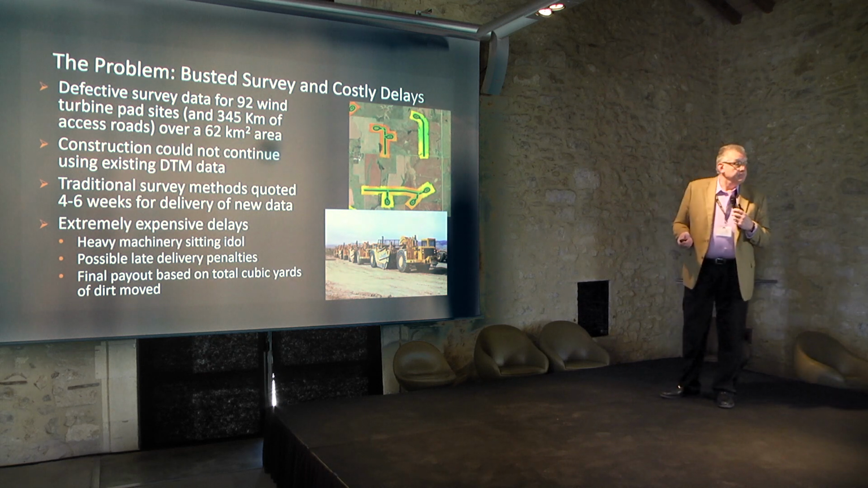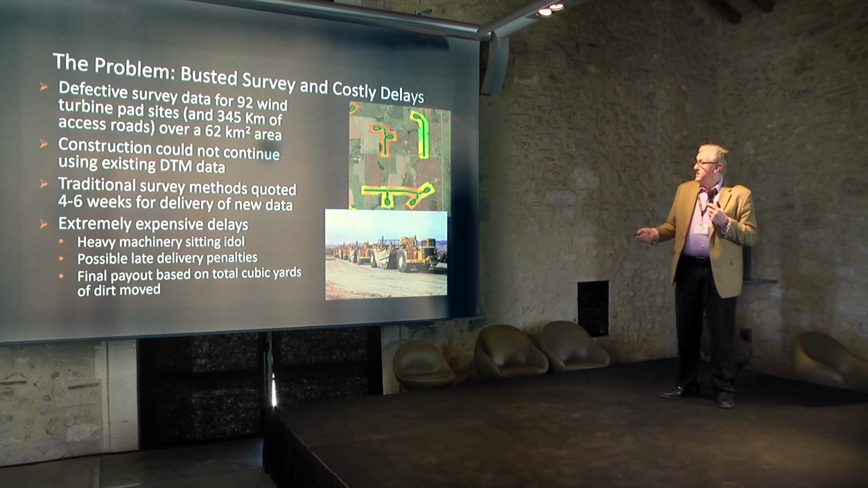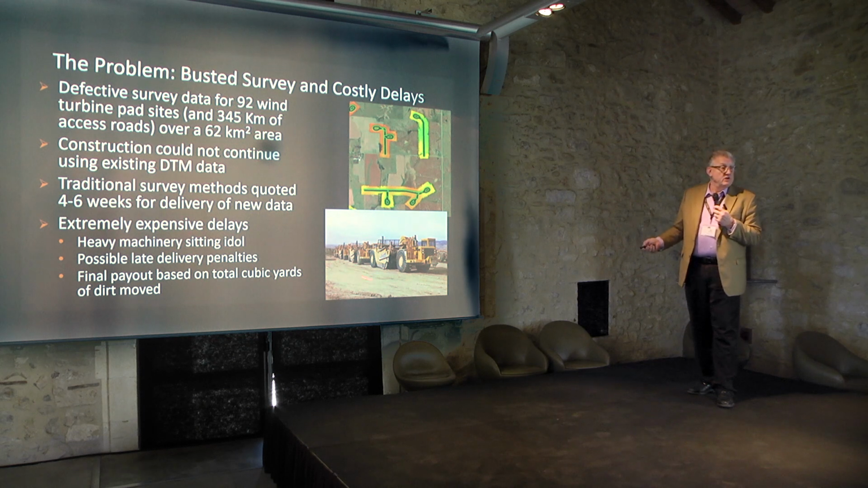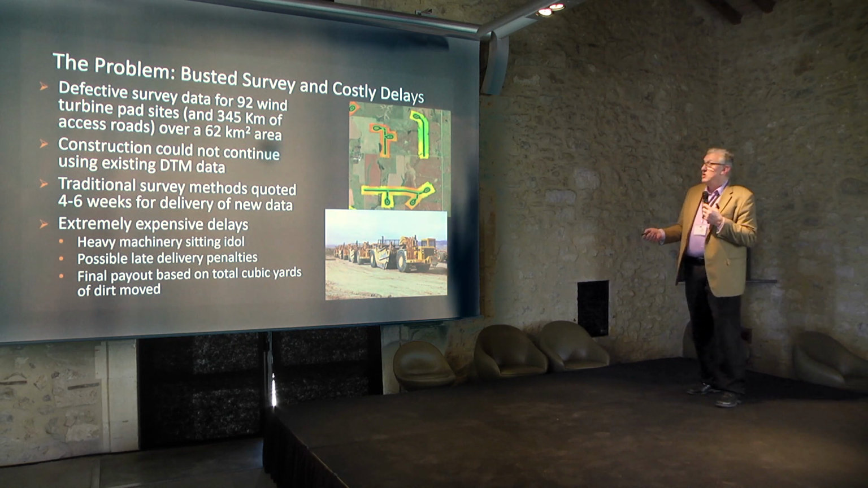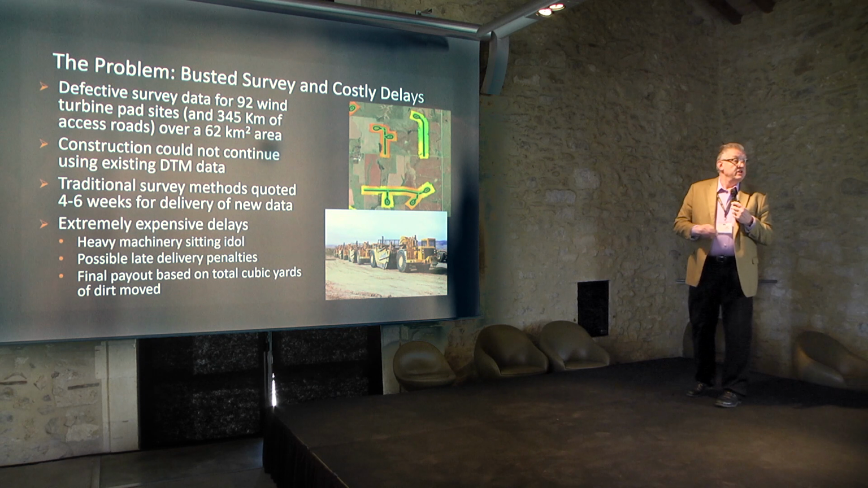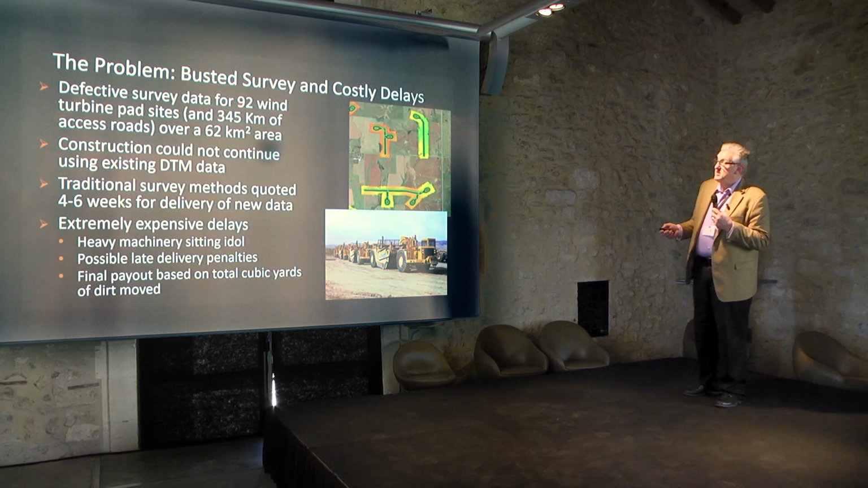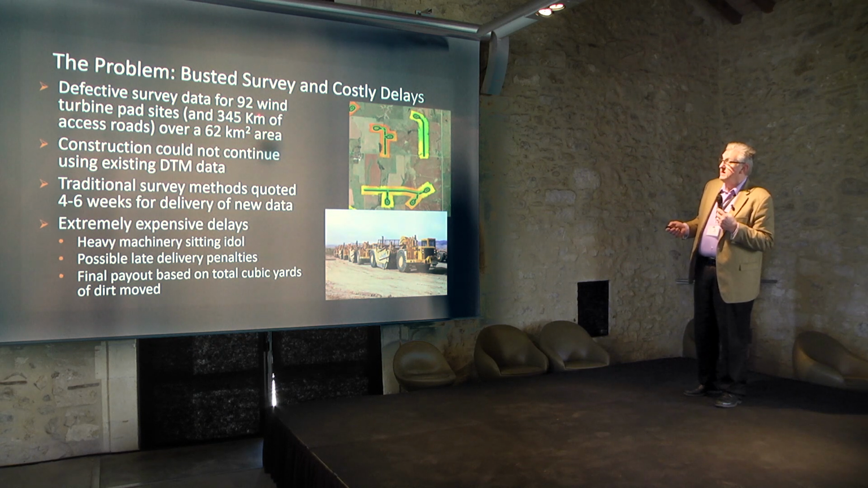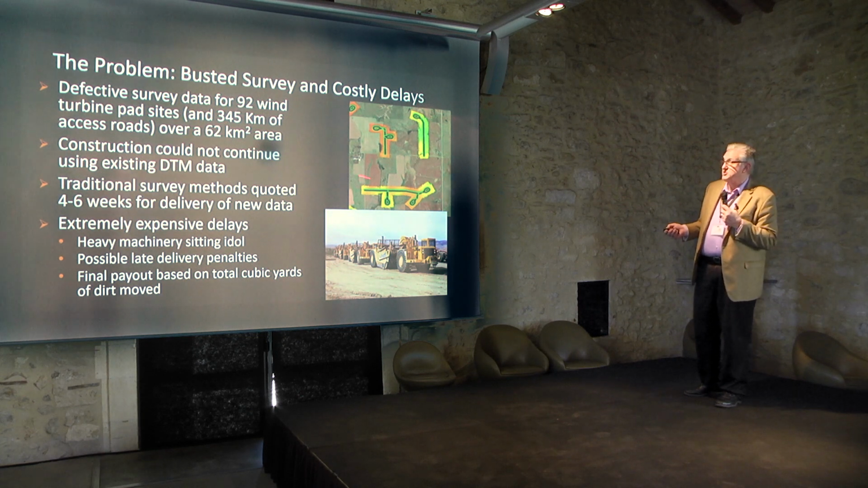They had a busted survey, okay? So they had data, a DTM, that they were using. They put their trucks out on site. Now these trucks cost about $5,000 to $7,000 per day to have on site. So they're expensive. So when they show up, they need to be working, right? What happened was the truck showed up on site, they started cutting dirt and realized that the DTM was off significantly. So, and this is an area, so this is a road and a pad. So across this whole area, there was 92 wind turbine sites and 345 kilometers of access roads, right?